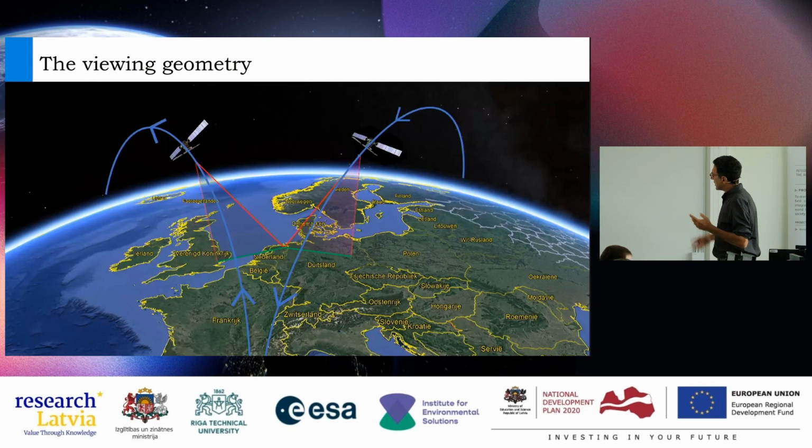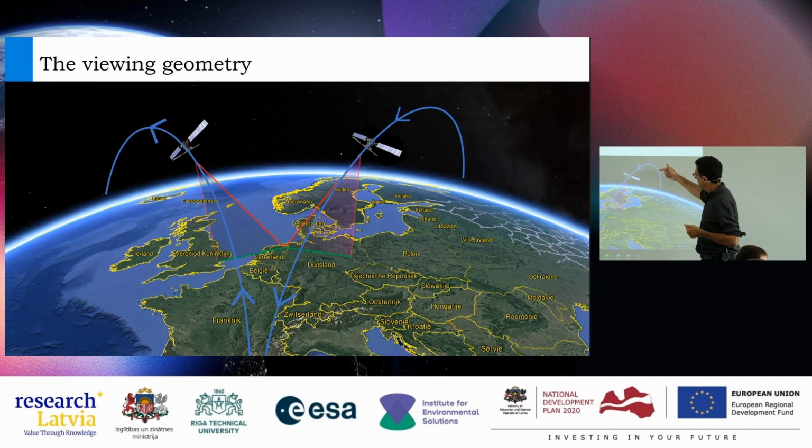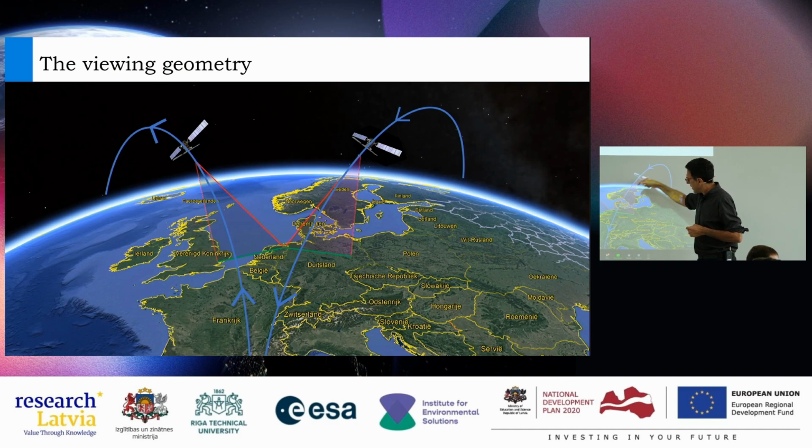So if you look at this viewing geometry, and here in this slide it is for the Netherlands, but basically we have this descending orbit flying over here and ascending orbit flying over here, looking from two angles. So the viewing geometry is like this.